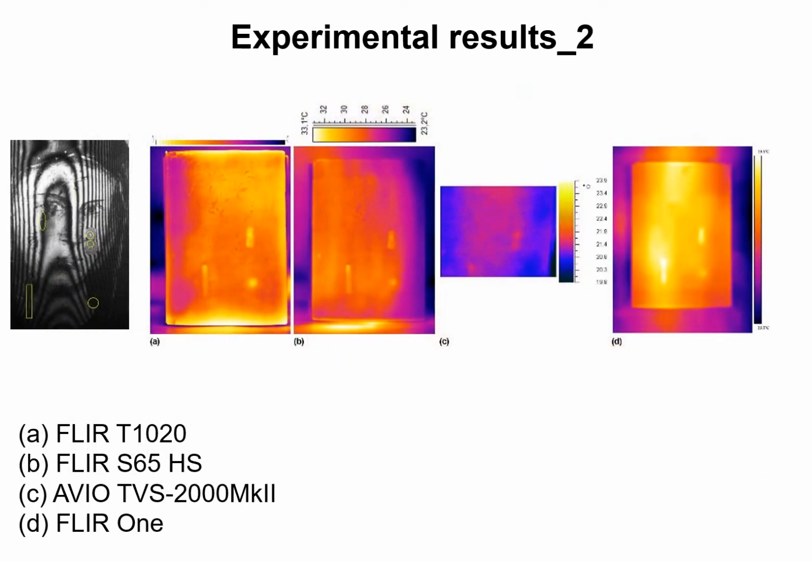Here, images are presented with the same dimensions for ease of comparison. The first remark we can make concerns the FLIR-1. Despite the poor definition and the lower thermal sensitivity, this device can still reveal the defects. Therefore, this type of camera can be helpful for a first screening.